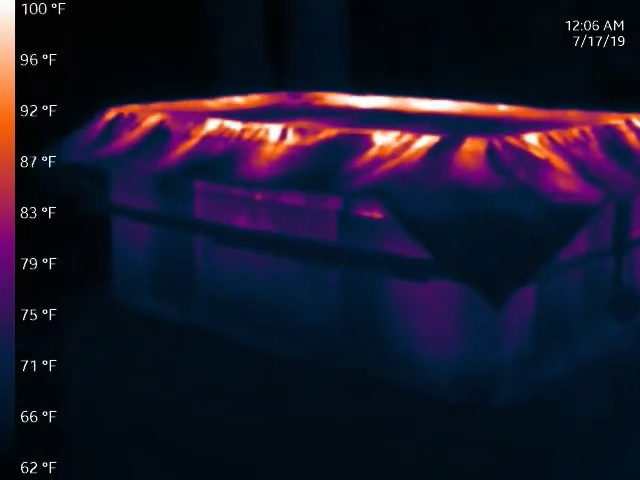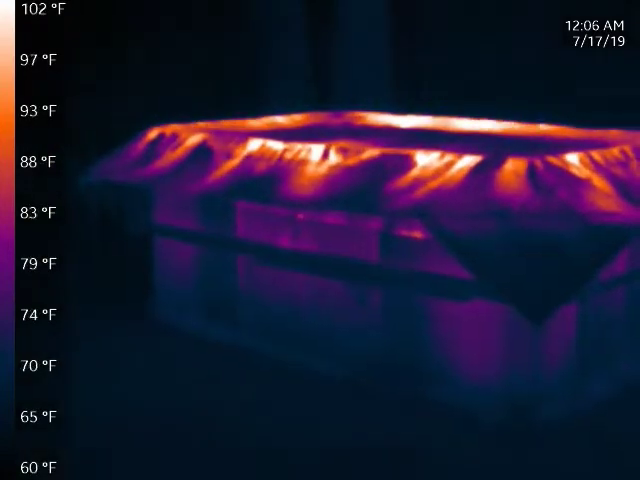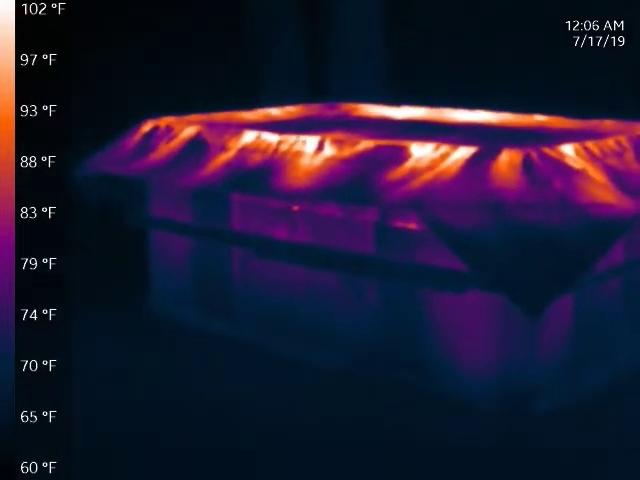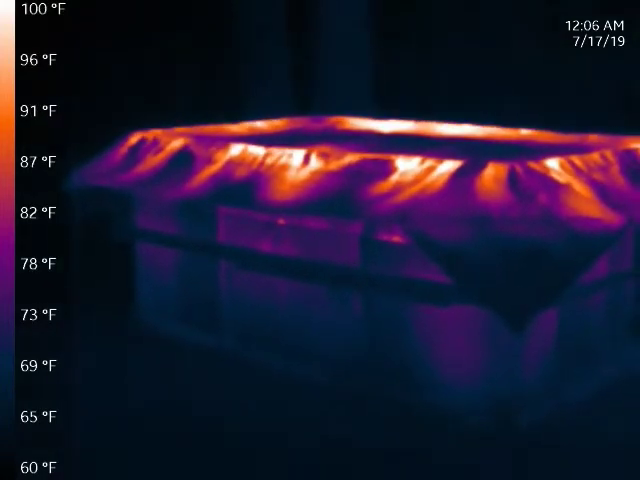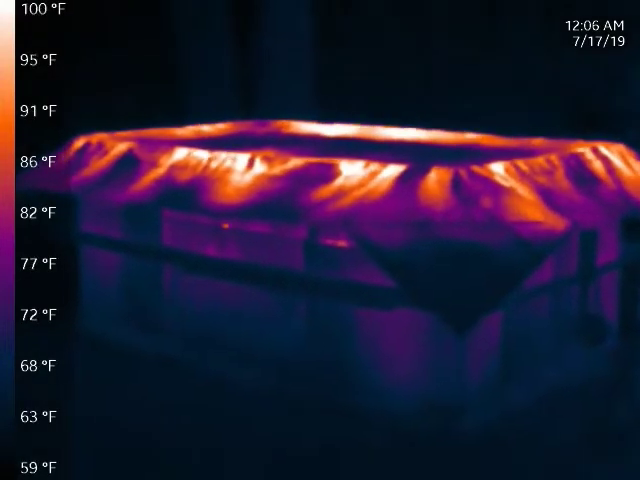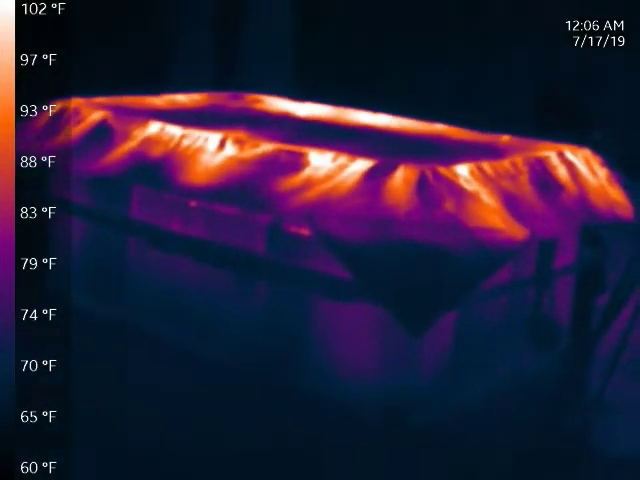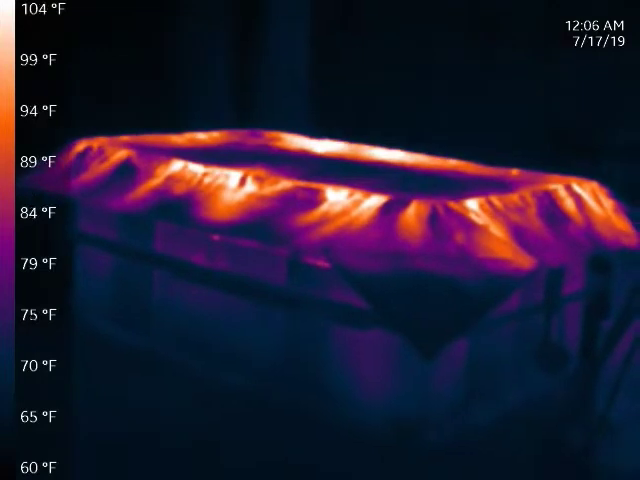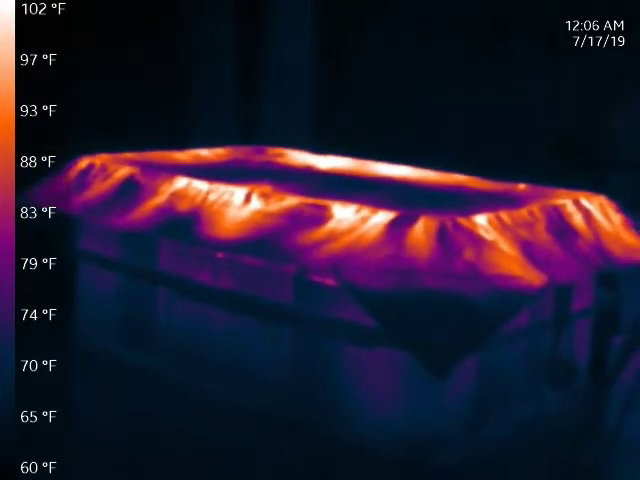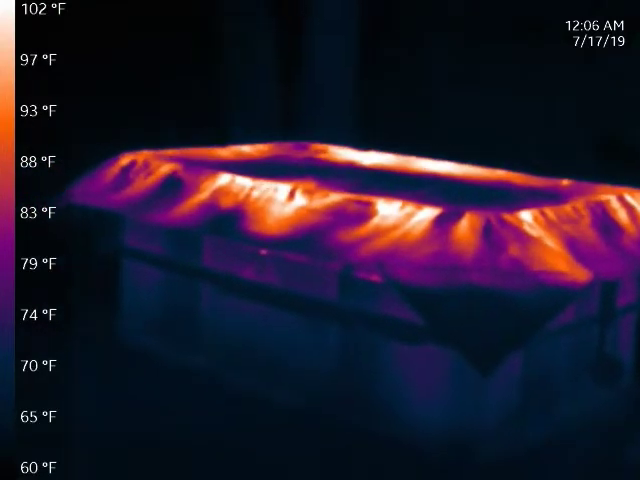Does kind of look like there's little fingers extending down from the bright spots. I should say so. That's presumably that warm, moist air, probably condensing against the tarp, but then there's definitely a lot of moisture that condenses and runs down. Oh yeah, definitely a difference there. I'm cautious to move the camera around too much because it will readjust the color range, but I'm going to want to explore a little bit because that fan's only going to run for about 3 minutes.